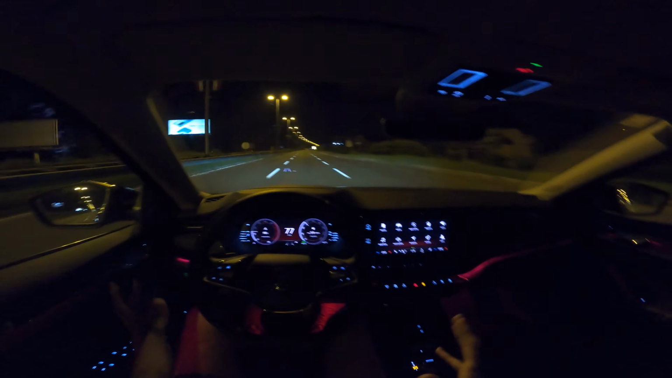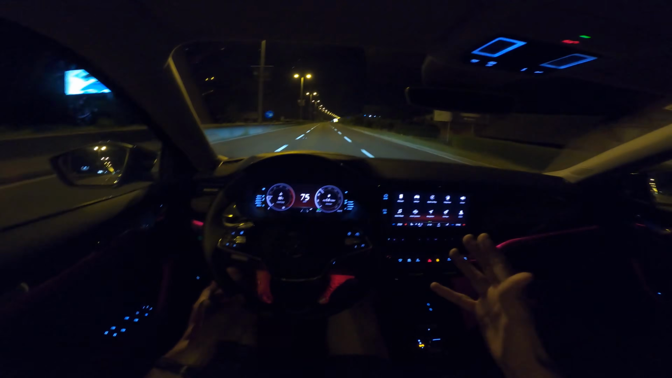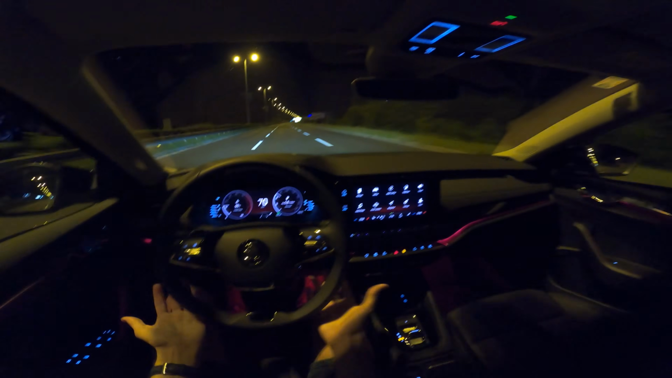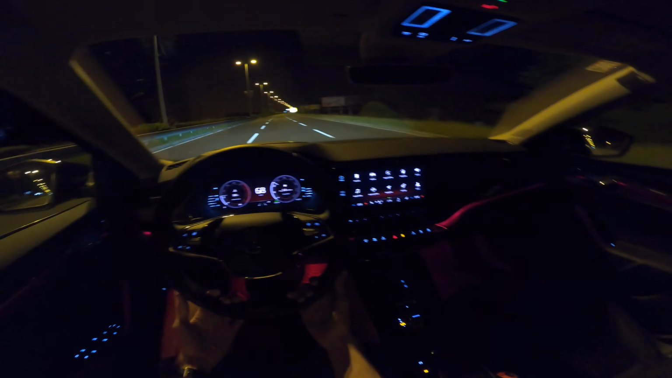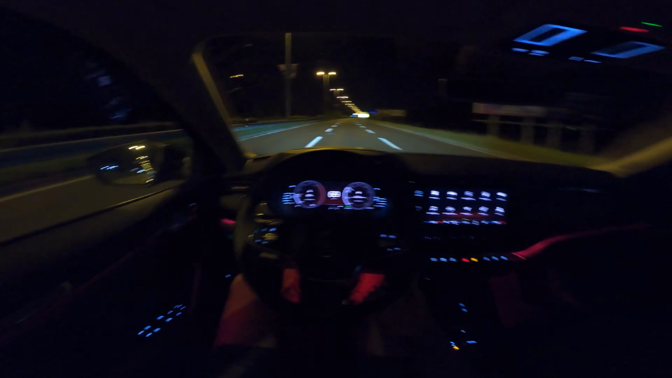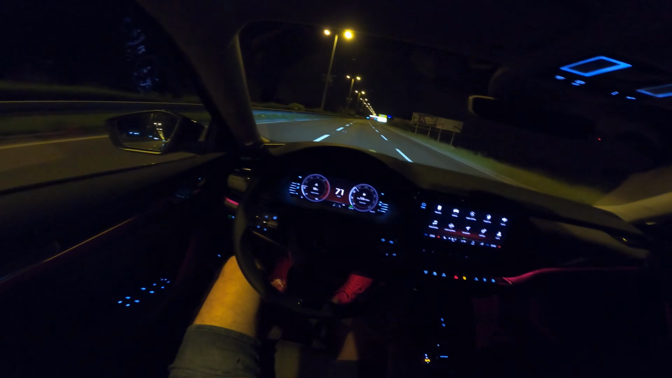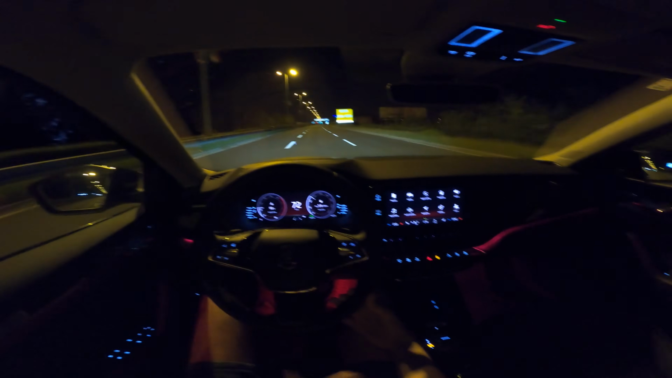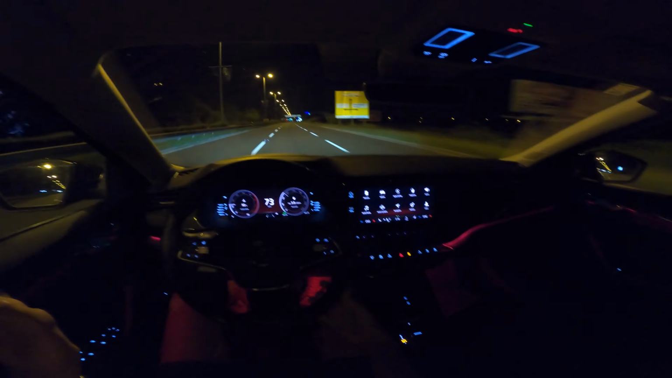So overall, the Octavia 4 is very comfortable. It's wider inside. It feels much better and refined. The interior and the exterior is really nice and modern now. But I think the suspension could be a little bit better, and the soundproofing should be better for this car.